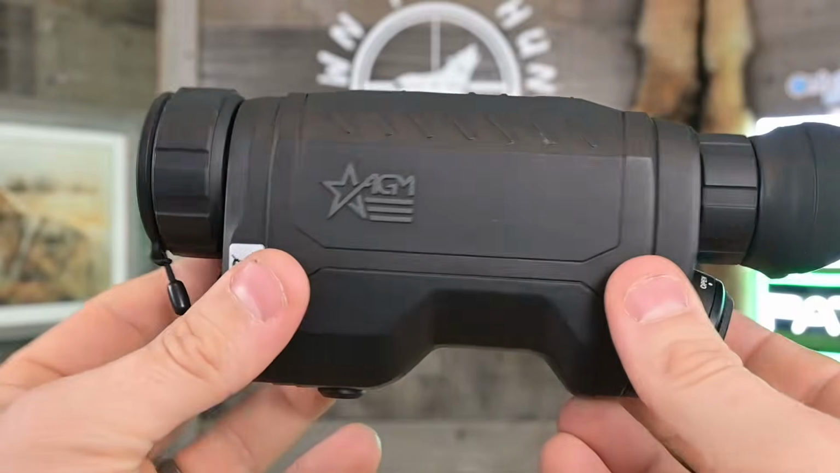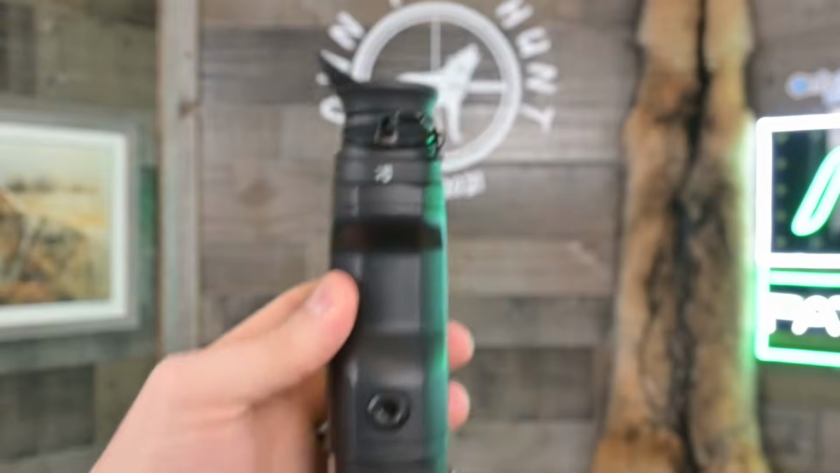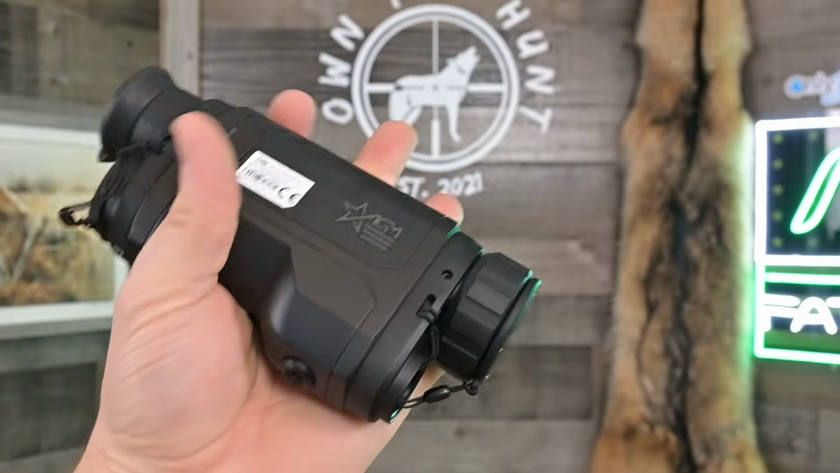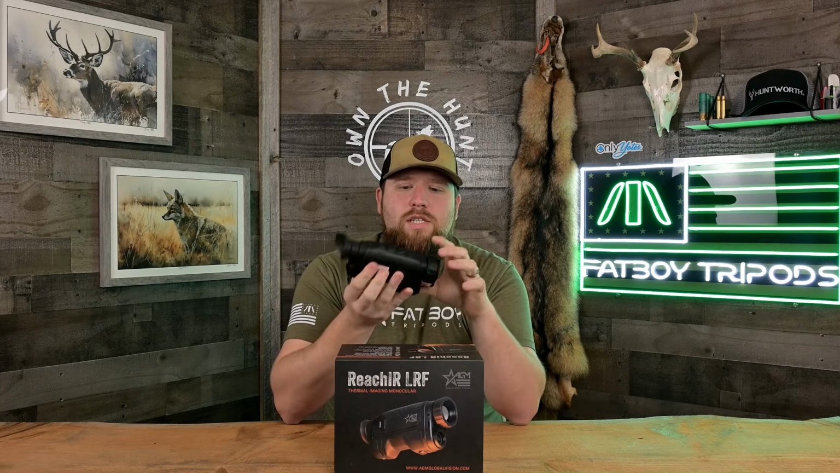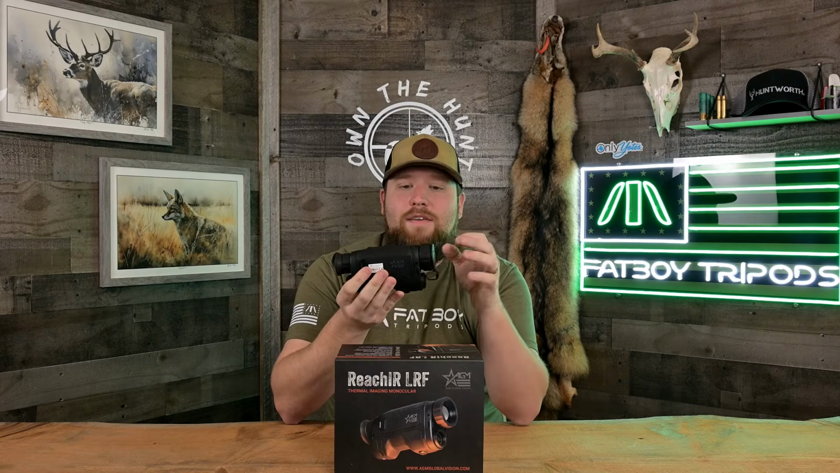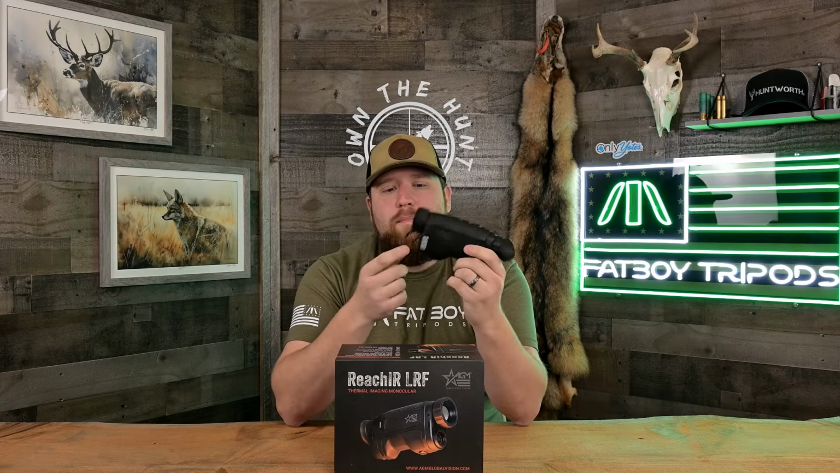It is probably one of the most comfortable monoculars I've actually used with respects to, you know, weight, shape, size. It's just very comfortable. It's not super heavy, guys. It's noticeably lighter than my AGM Sidewinder was, which is a really nice change because that is a beefy, heavy unit in its own right, and it's an amazing monocular. But this one is slightly lighter, and it's cool.